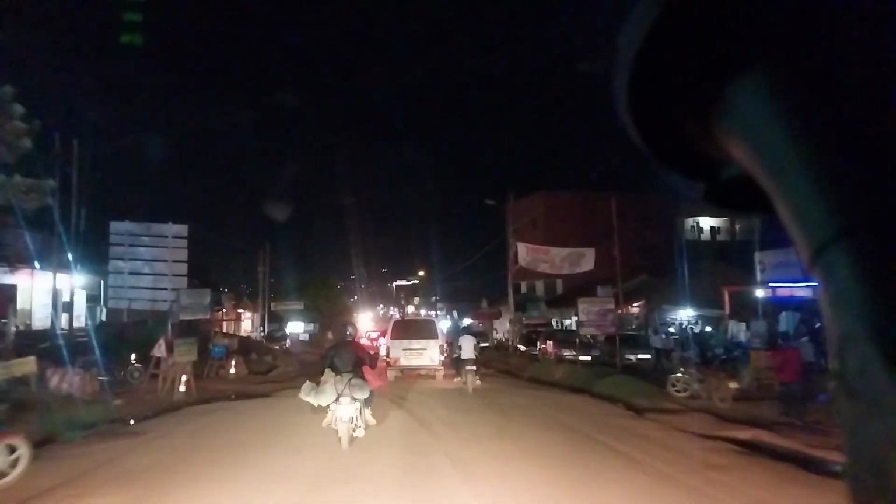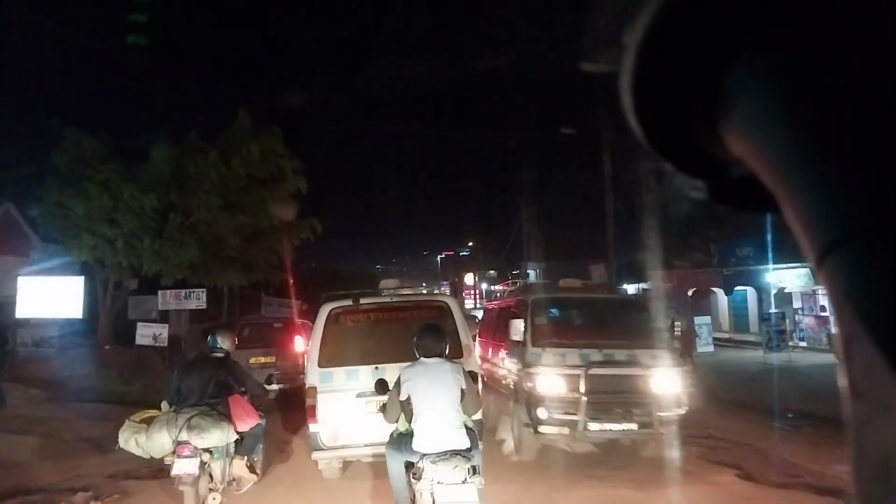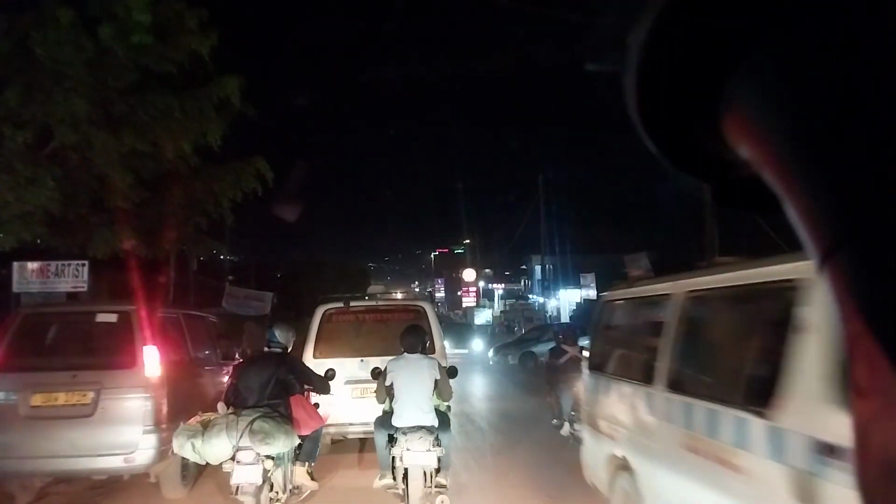So coming up on my left is the junction, and there's a road that goes towards Wafu. You can see at least it is restricted to traffic. Like I mentioned, there are some works that are ongoing. And coming up ahead is the Kulekana junction, another very, very busy junction on the road. You really have to manage through this traffic.